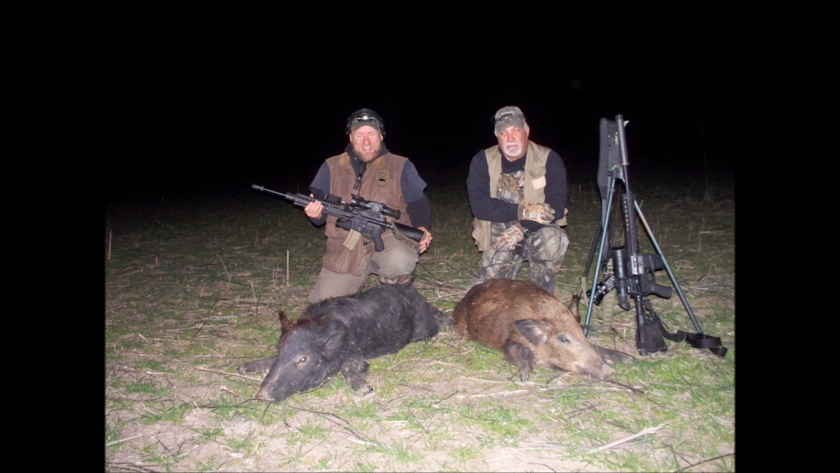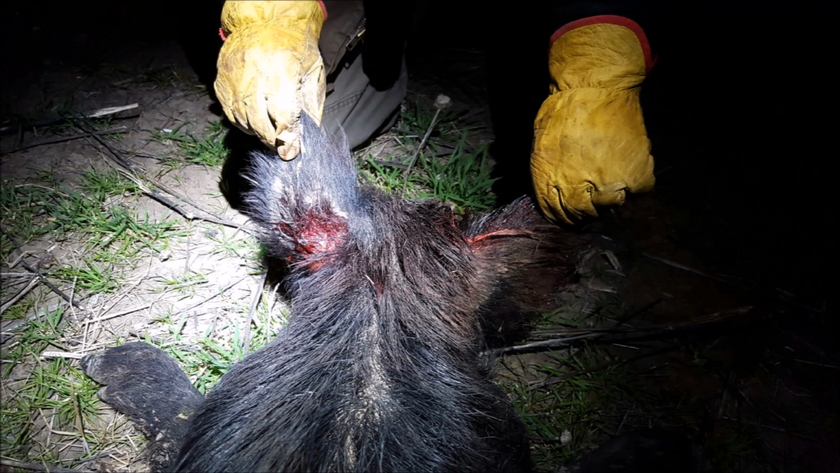We recovered 2 boars, 130 pounds and 150 pounds. And this is DFW Roadkill's ear-to-ear headshot boar.